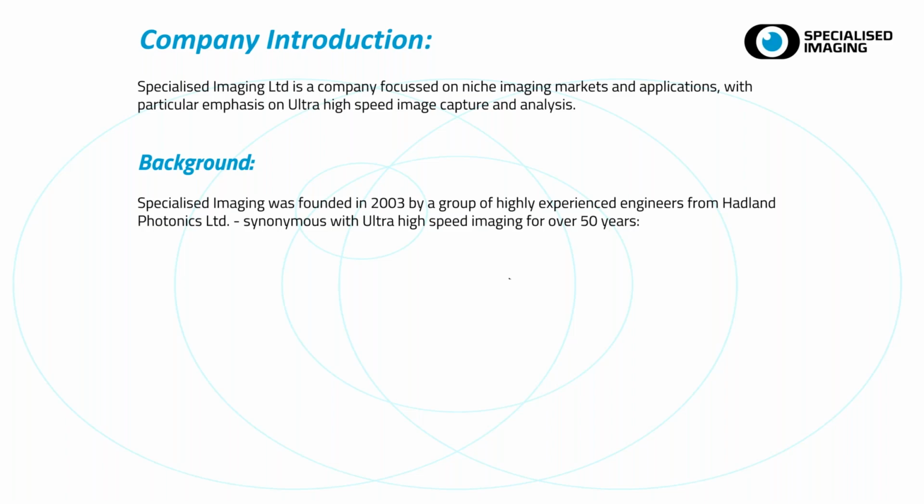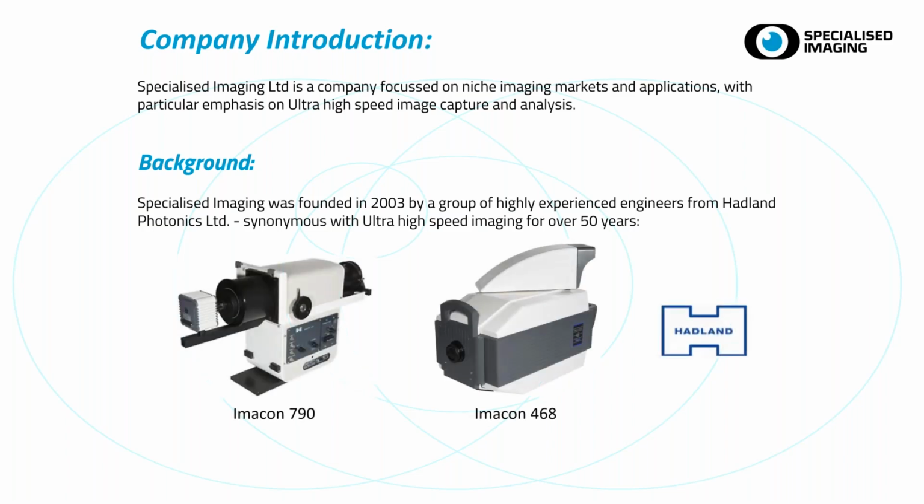And Headland Photonics itself was really synonymous with ultra high-speed imaging since the 1960s, developing and designing those systems over that period of time. Some of you who have been in research institutions for some time may be familiar with the Imacon 790 cameras, which was a purely analog system up to about 50 million frames per second. And in the 1990s, the guys that started Specialized Imaging later on were instrumental in digitizing that technology and bringing out the Imacon 468 and then latterly the Imacon 200. And they were capable of up to about 200 million frames per second.